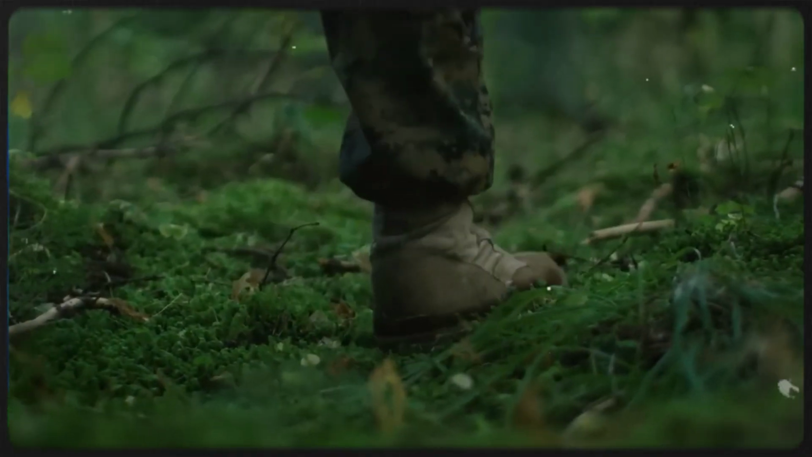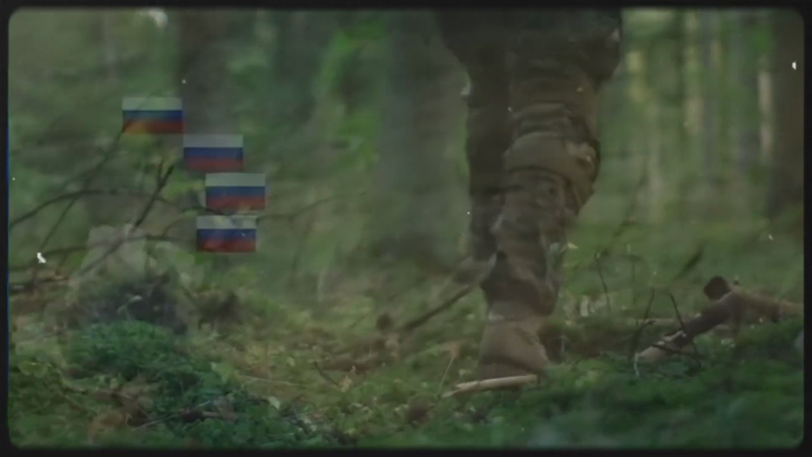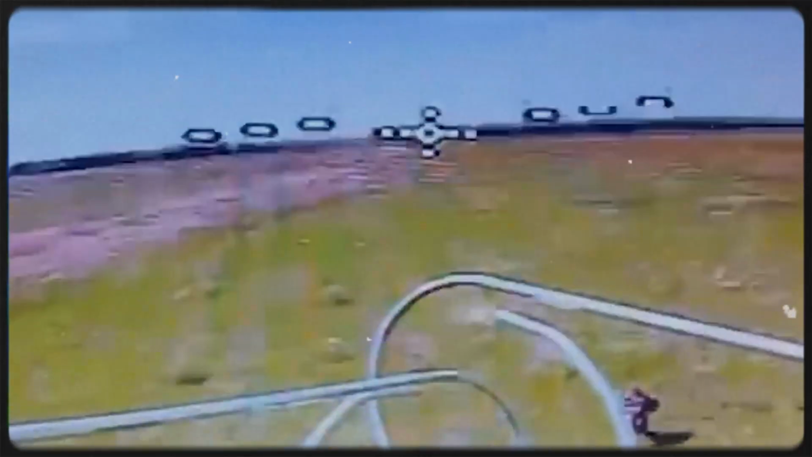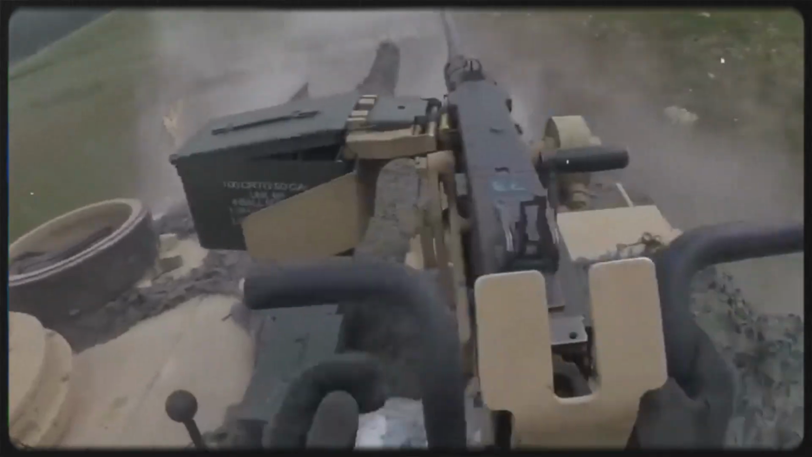The problem becomes worse in broken terrain. Forest belts, village edges, destroyed homes, and narrow tracks can help soldiers avoid direct fire from the ground. But they also create predictable routes. If Russian troops want to move without armor, they often have to use the same lines of trees, the same gaps between buildings, or the same dirt roads leading toward the front. Ukrainian reconnaissance UAVs can study those routes and wait for movement.